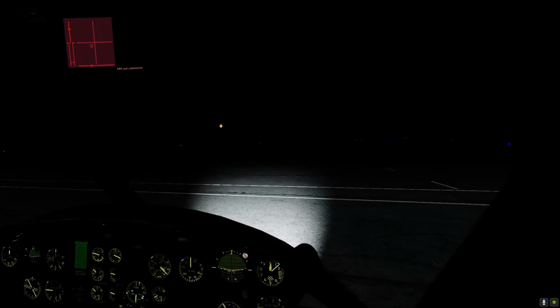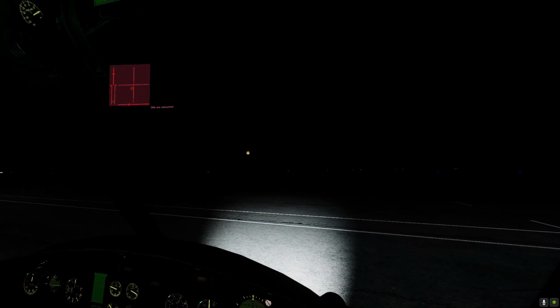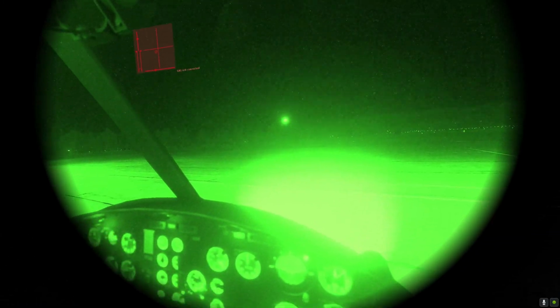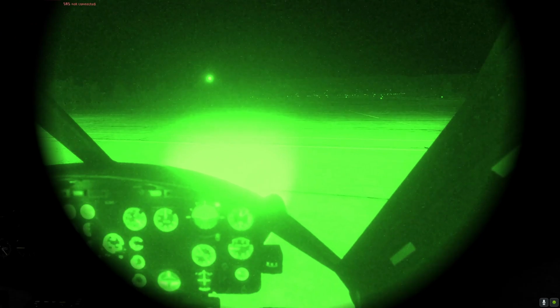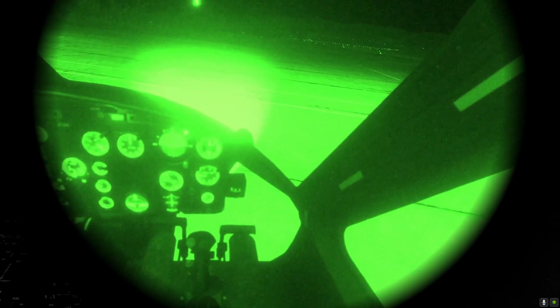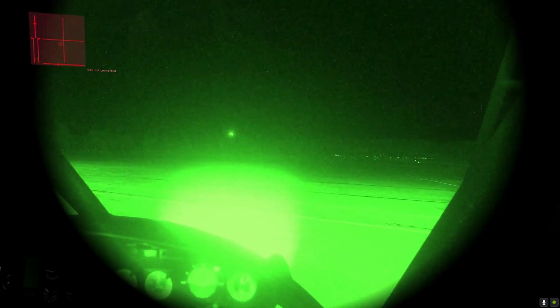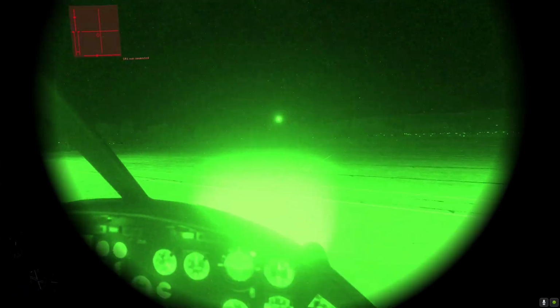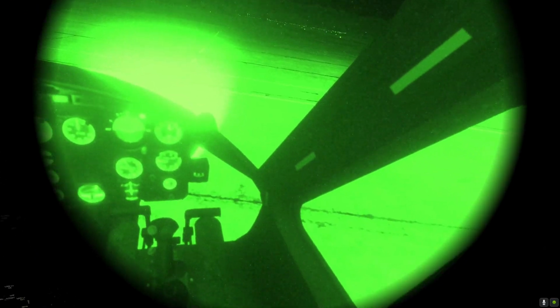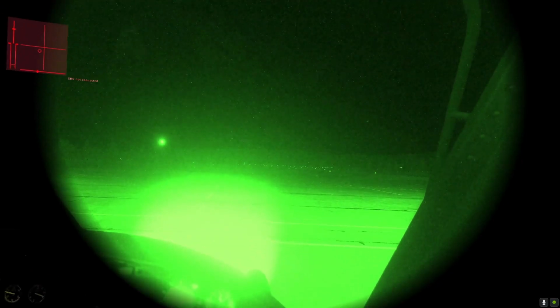So let's see here. I'm going to go ahead and activate my NVGs, and there they are. You might be asking yourself, so how does this guy see where he's going at night, flying at night? And the answer is this: we use NVGs.